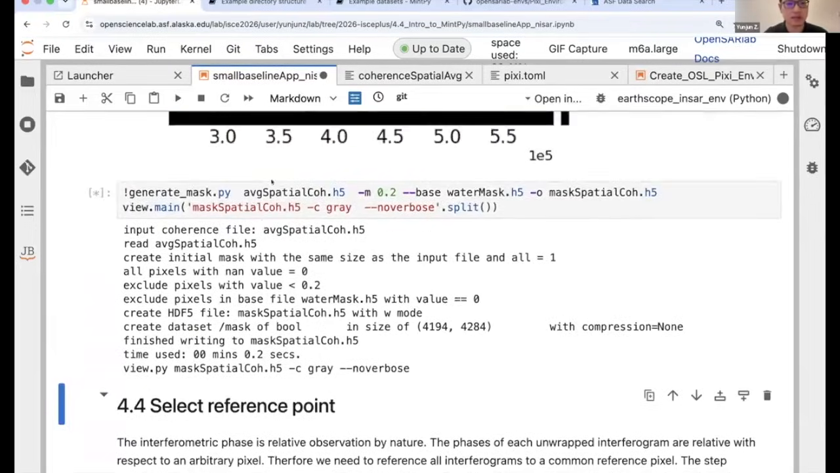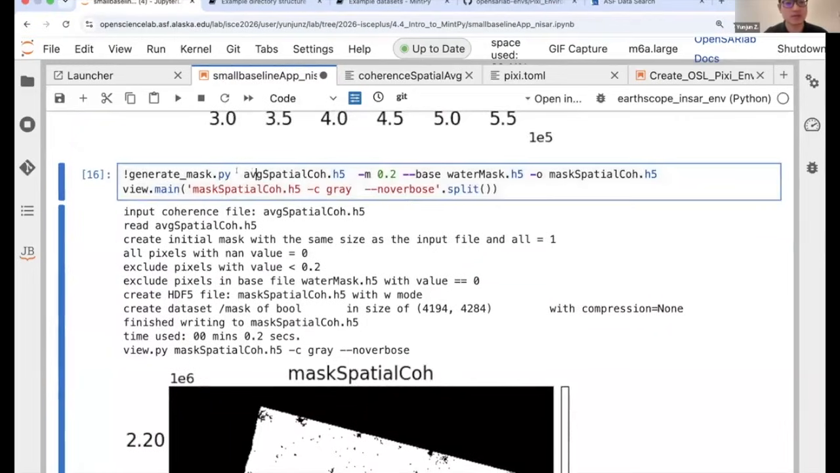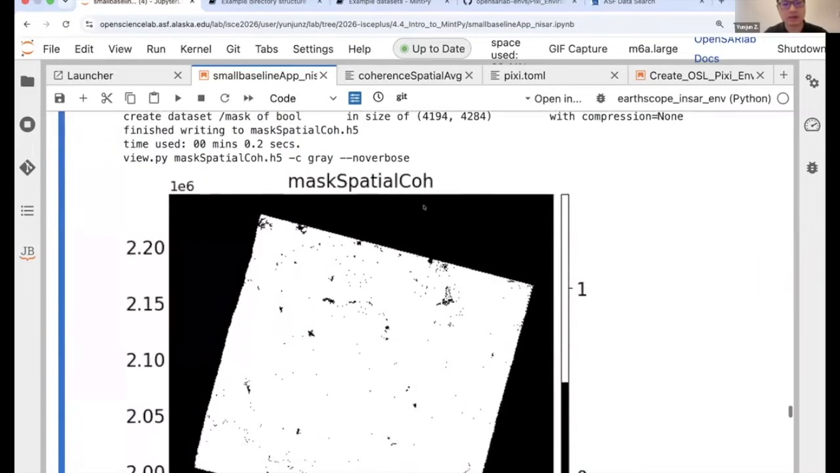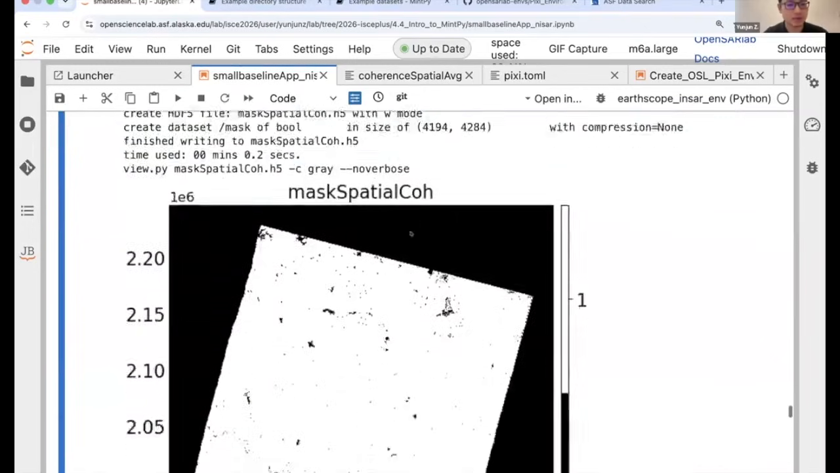I will show why we do that afterwards. In this case, we are generating a mask using the average spatial coherence with a minimum value of 0.2. So we're basically masking out all the pixels with an average spatial coherence less than 0.2.